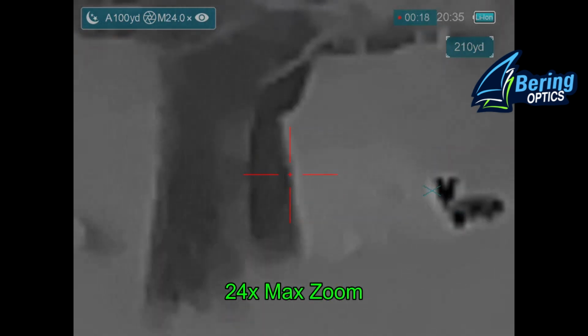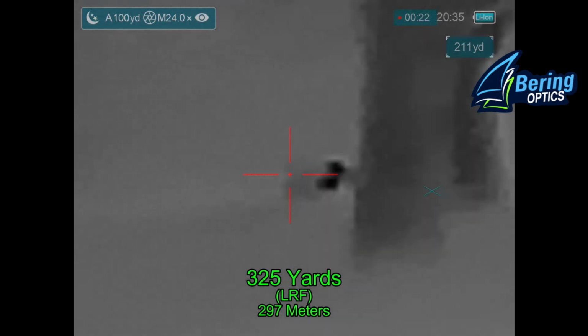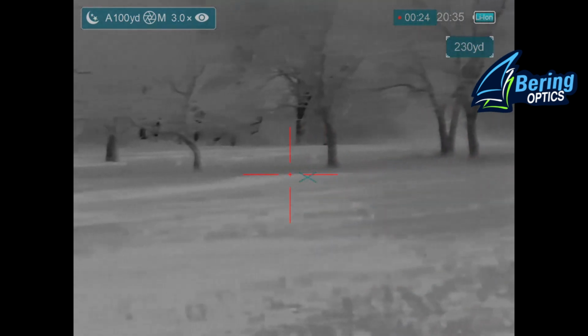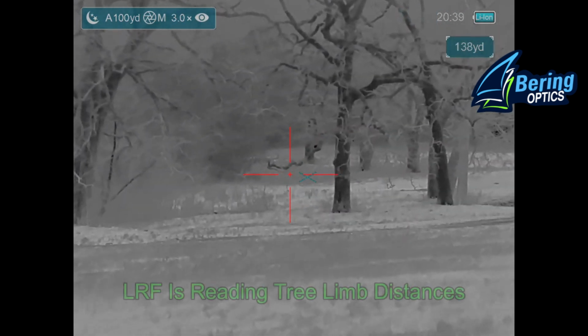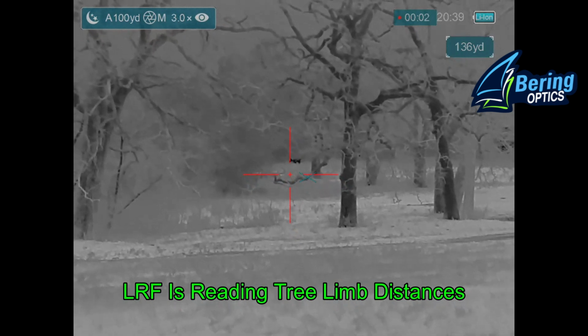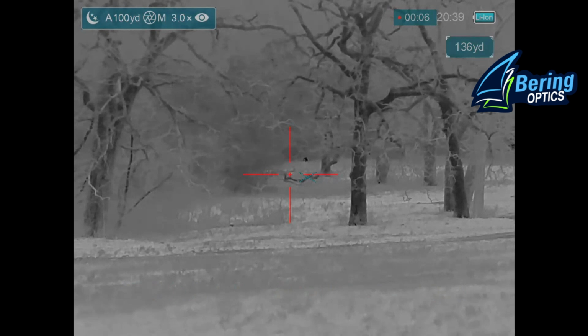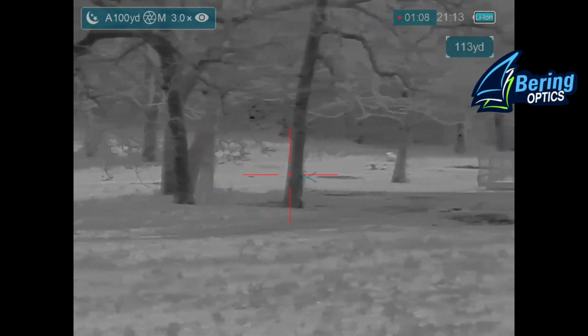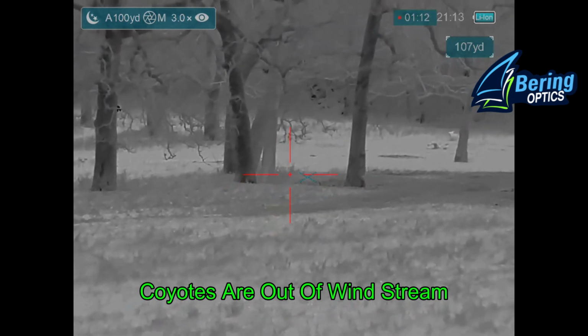And here I've gone to max zoom on the Bering Optics Super Yoter, and as you can see, at 325 yards, that would have been a shot I could have taken if I had a little higher skill set. And I don't know what the interest is down in the bottom where the coyotes keep going. I thought this one was also going to disappear into the woods. One of them did, but one of them stayed up.